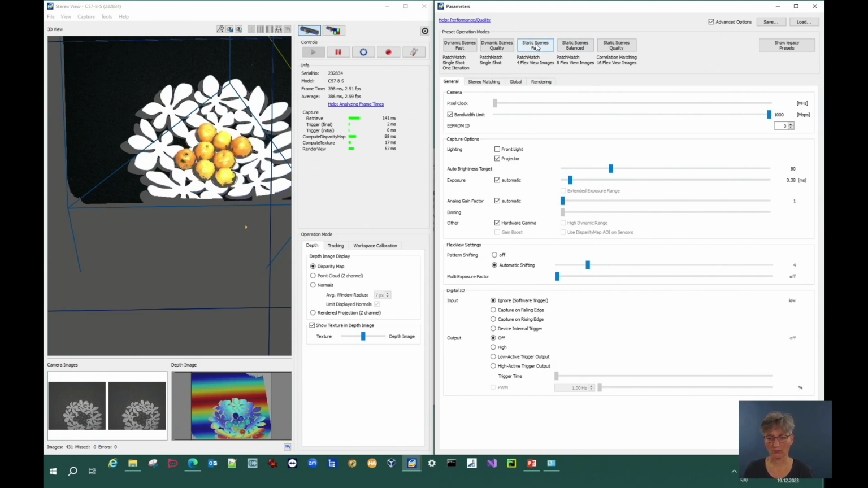So for example, let's take the patch match with 4 flex view images. What you see here, you can have a look at the frame time. Now we have 4 flex view images. Flex view image is a mechanism that improves data quality by capturing several image pairs.